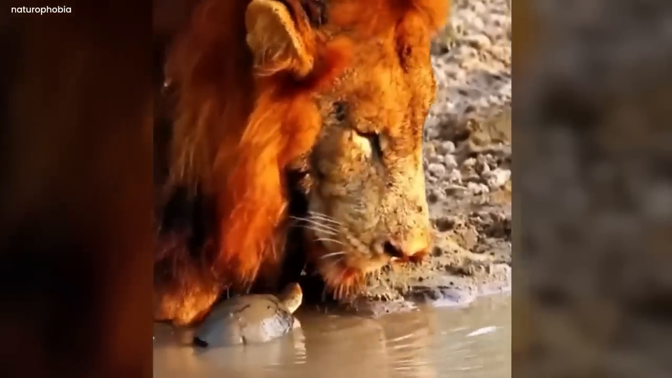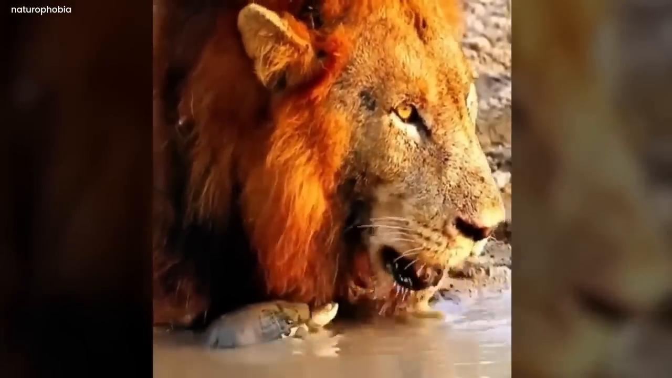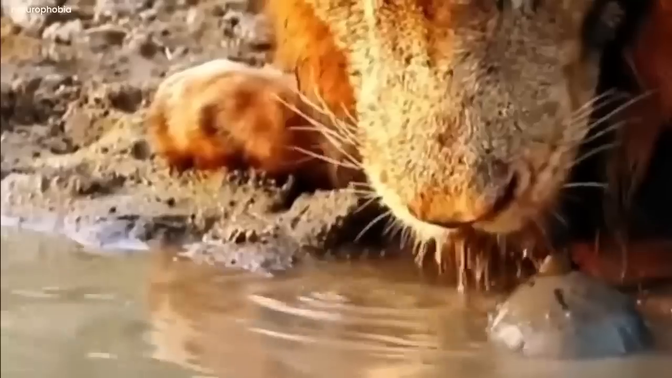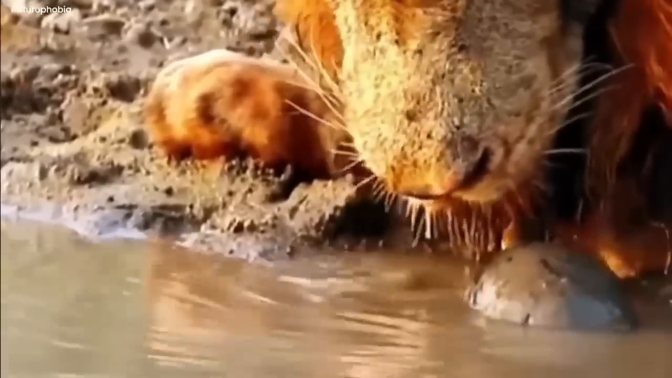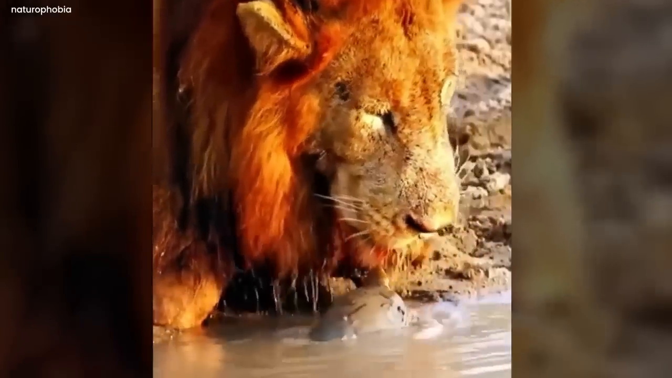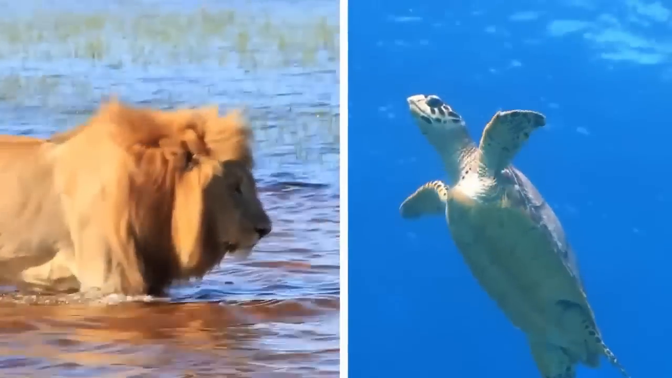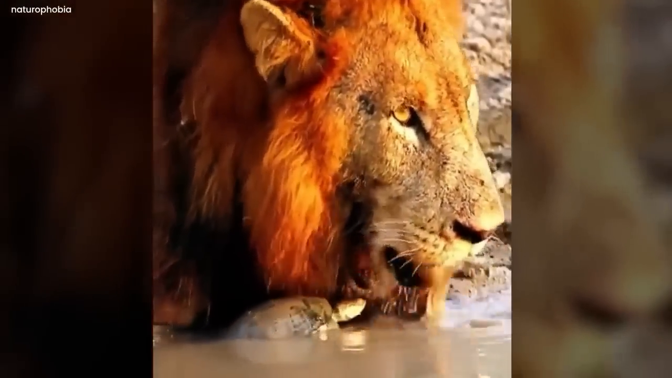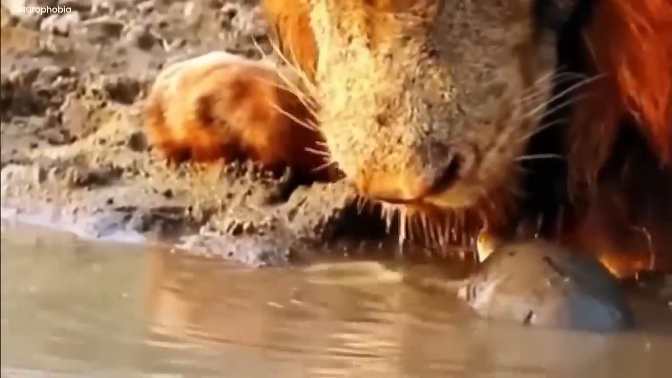The lion and the turtle had a secret understanding, and the lion continued to drink water. The river sound was like a spooky song. The lion kept its eyes on the turtle and drank water. It was a very shocking event for everyone, how the turtle wasn't afraid of the lion, and why the lion didn't get offended by the turtle. Some thought that probably both of them were friends. It was a weird and puzzling moment, like a mystery in nature that left everyone watching in wonder.